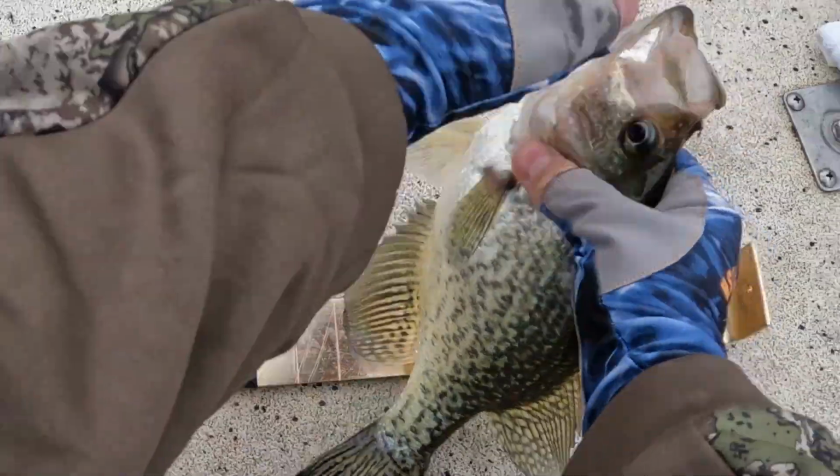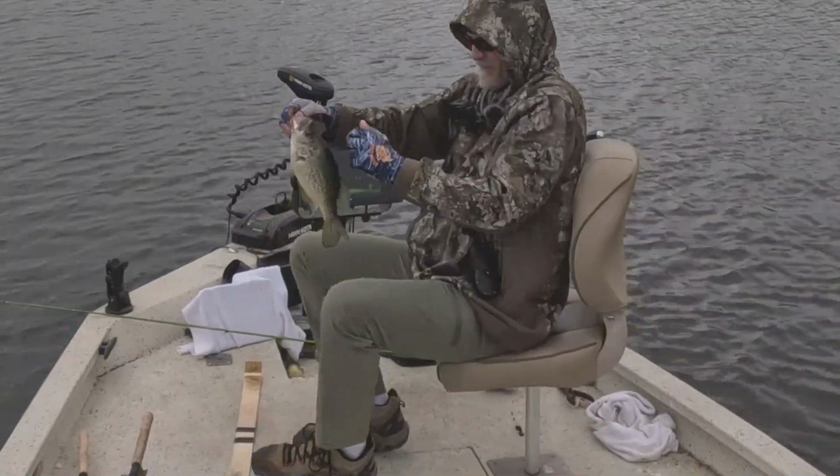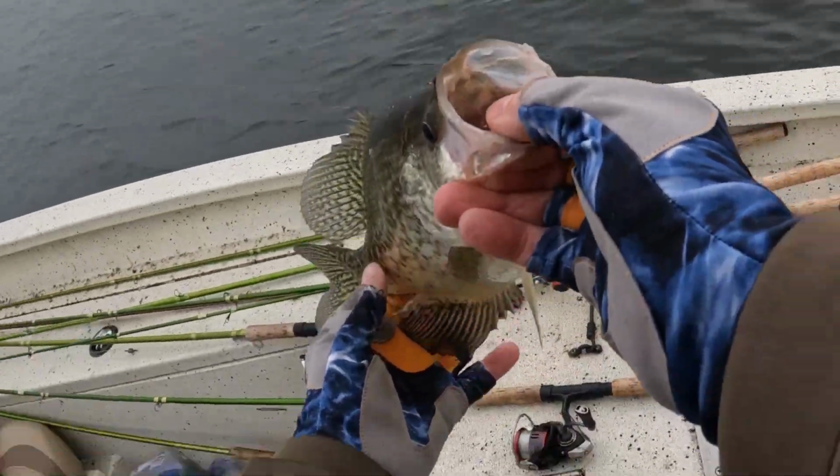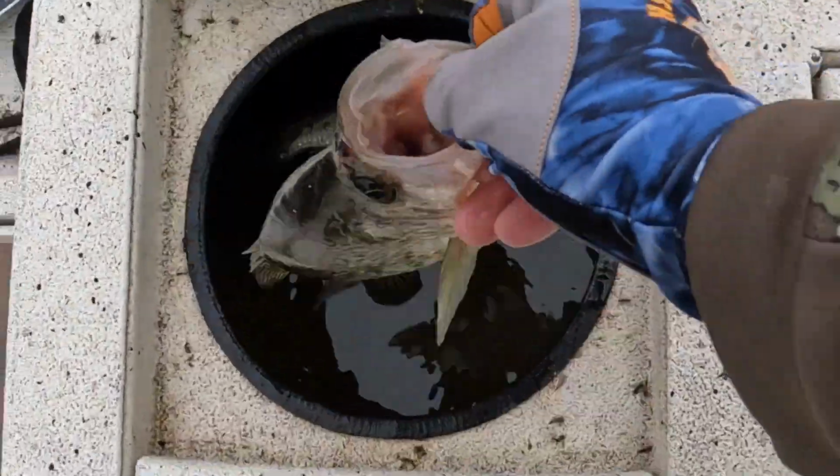13 and a half inch black crappie. Look at the toad. My goodness. Get in this boat.